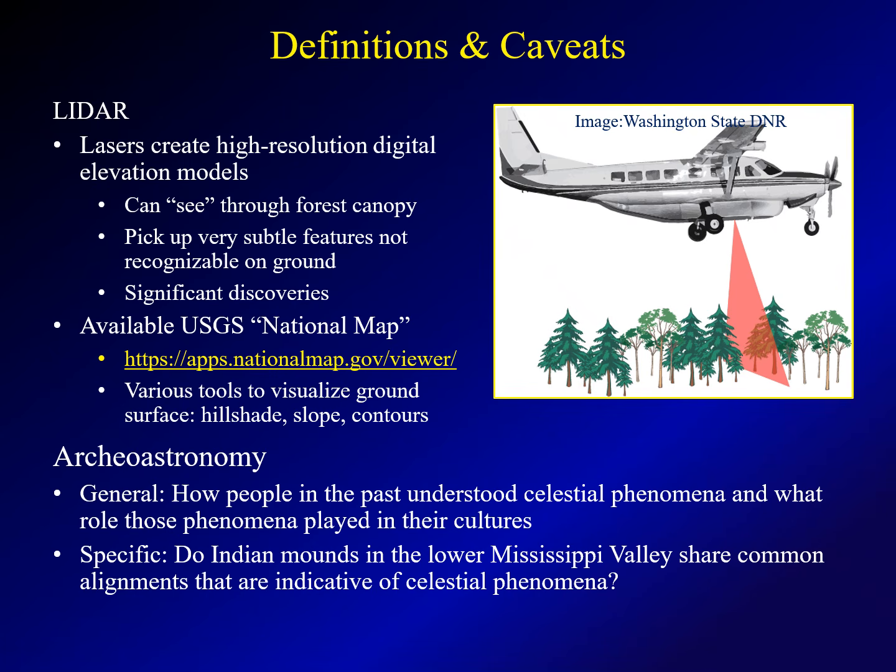This is a somewhat pretentious title as I am neither an archaeologist nor an astronomer, but I have used Lidar quite a bit to look at images in this part of the country. Lidar, as many of you know, uses lasers to create high-resolution digital elevation models. The key to Lidar is that by manipulating the data, it can essentially see through forest canopy. And it can also pick up very subtle features not recognizable on the ground. It's led to significant archaeological discoveries in Central America and in the Amazon.